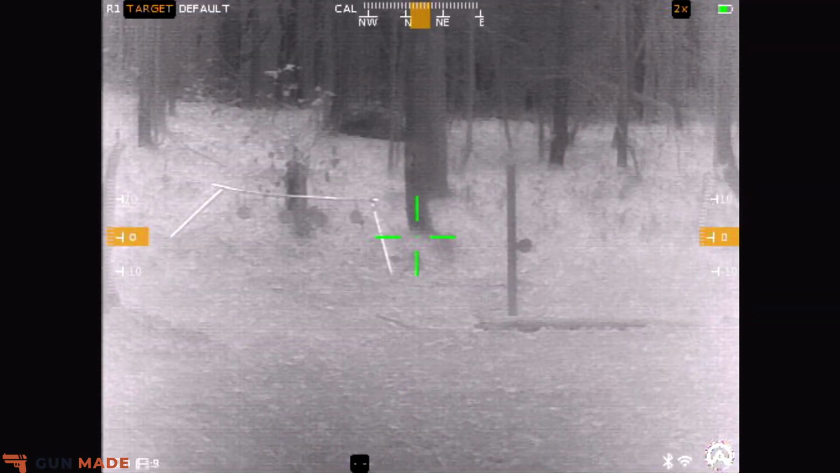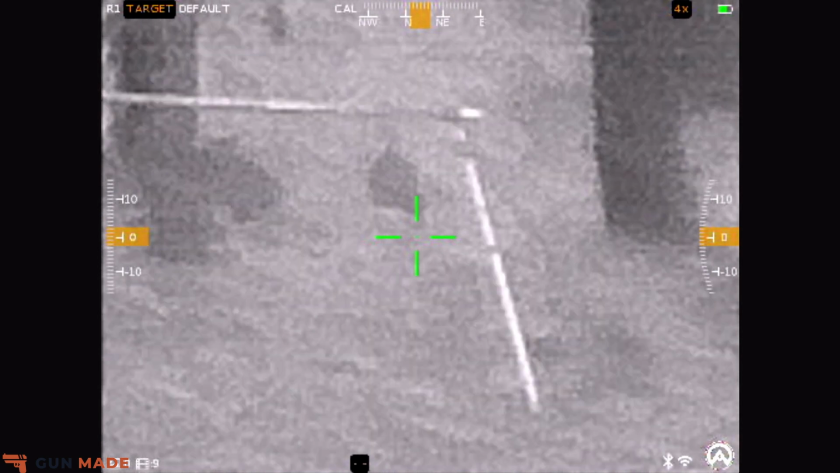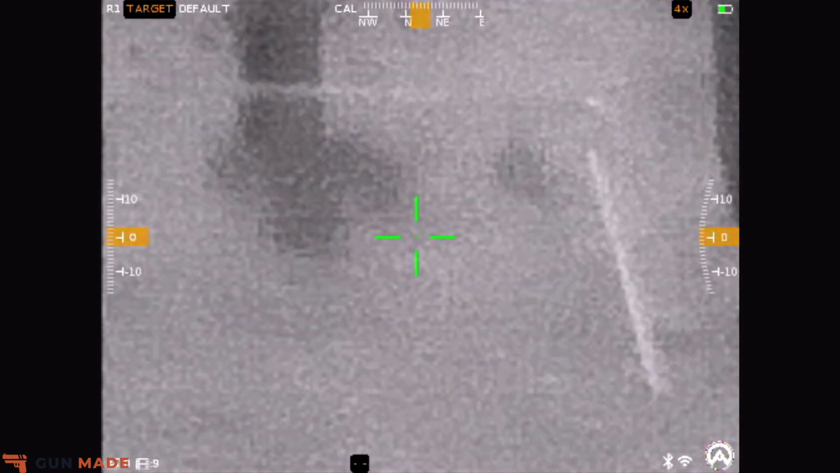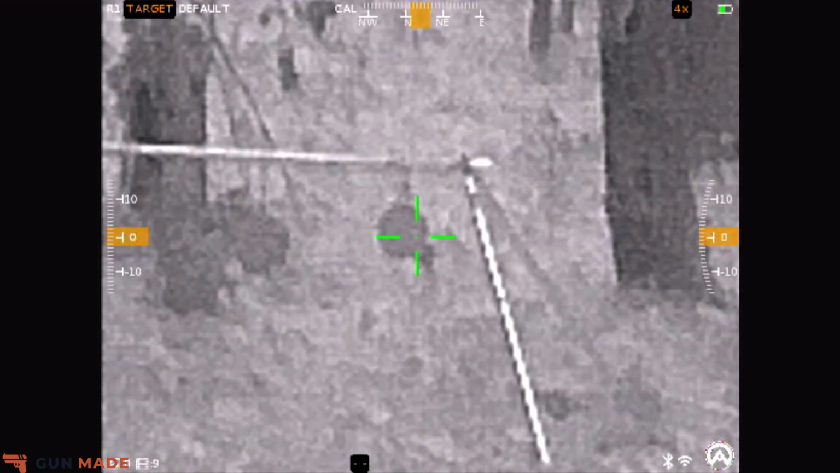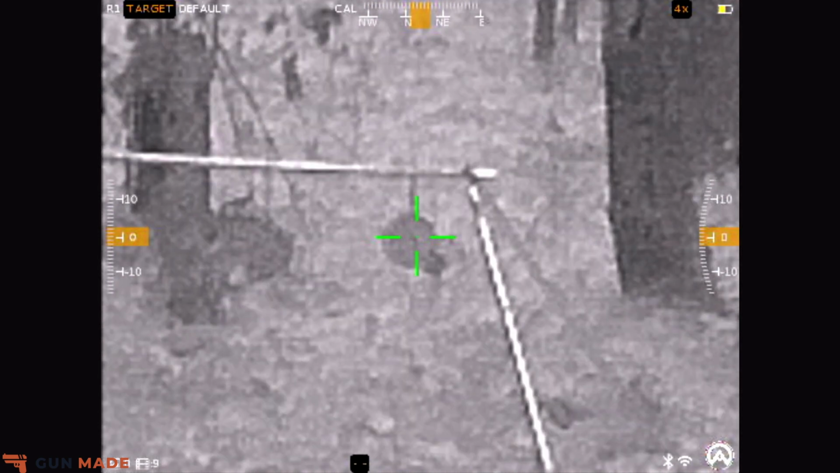When we swap over to the right side here, guys, this is normally your digital zoom. So if you're not in any mode, or in the menu settings, all you're going to do is twist this knob. That is going to be your digital zoom. And this thing goes all the way up from 3 to 12 times. So you have several different zoom settings in here, and it held pretty good quality for the most part while we were zooming in.